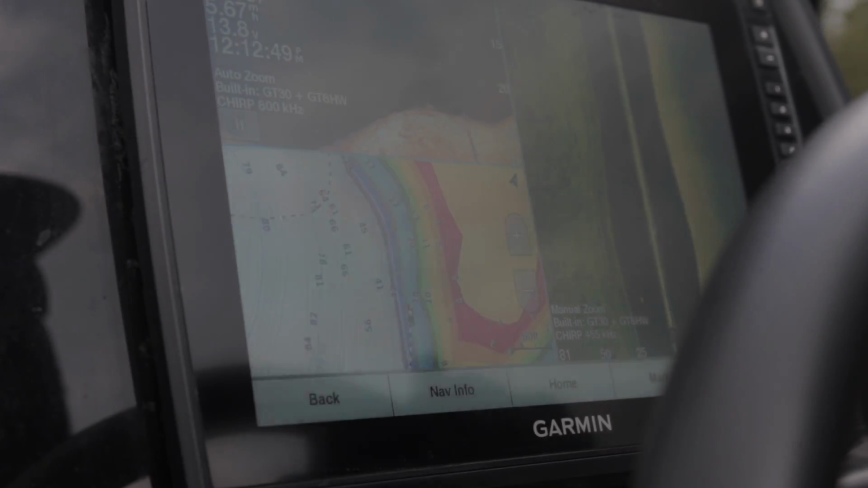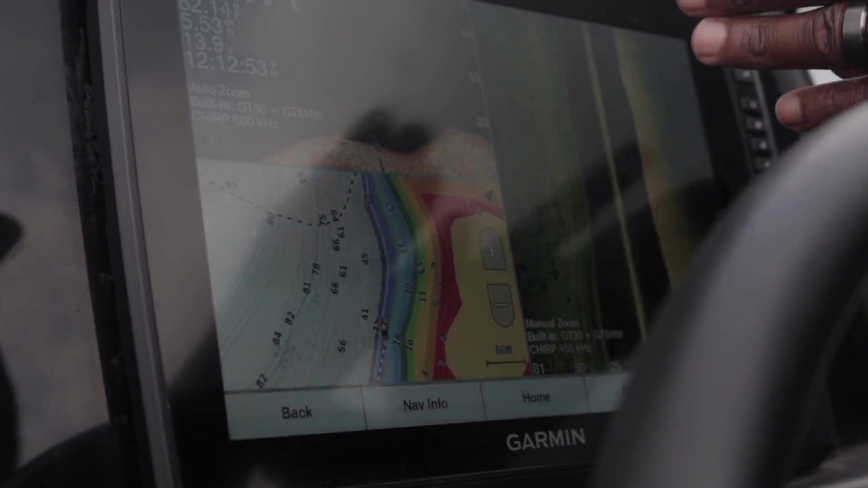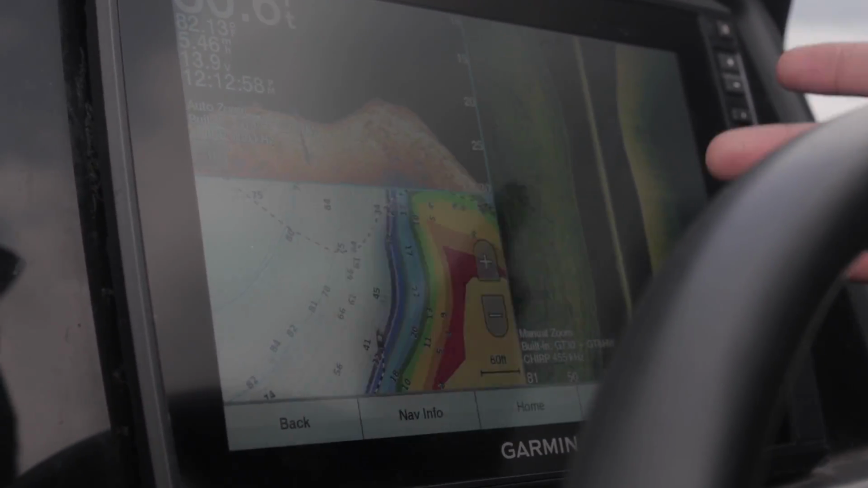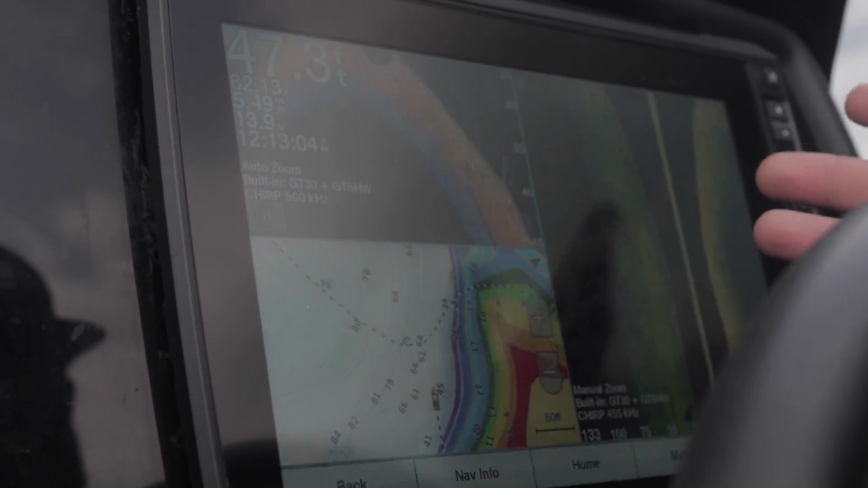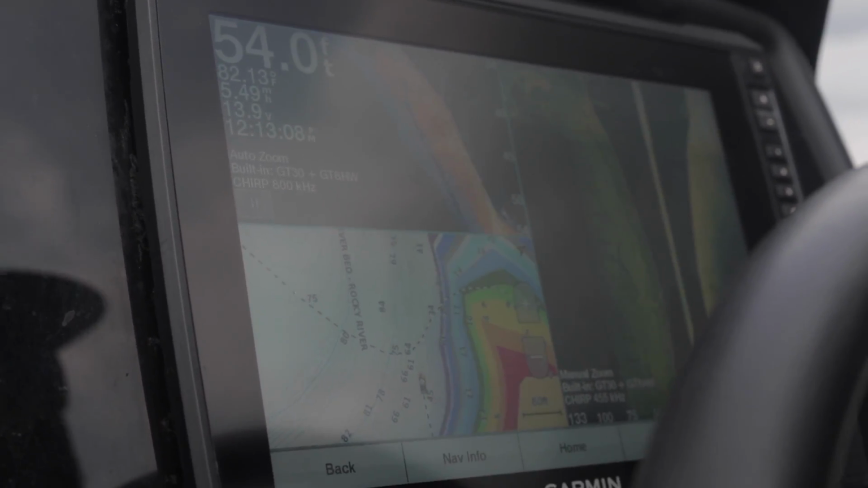Now I'm going to keep idling. I'm going to show you what some of the structure looks like on side view and down view, so you actually know what you're looking at. This is by far probably the most efficient way to look for fish and structure, on side view and down view, because you're looking in so many different directions at once.